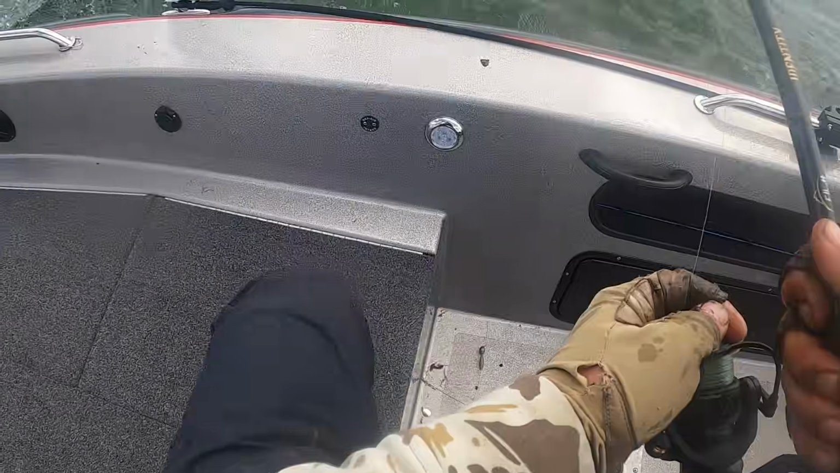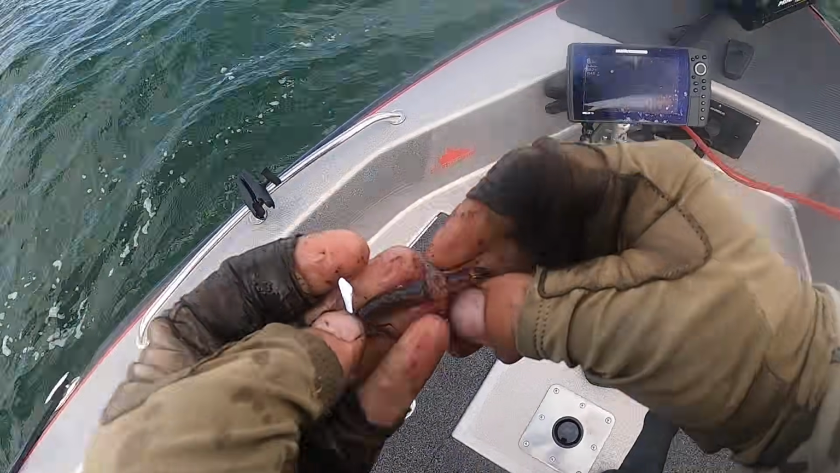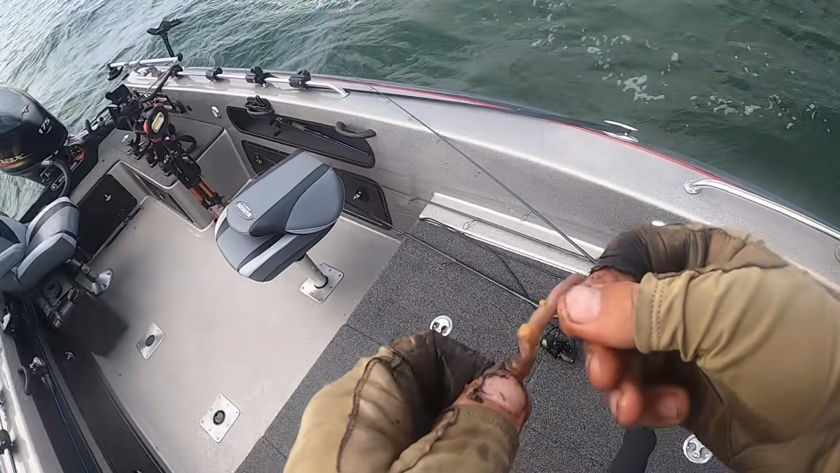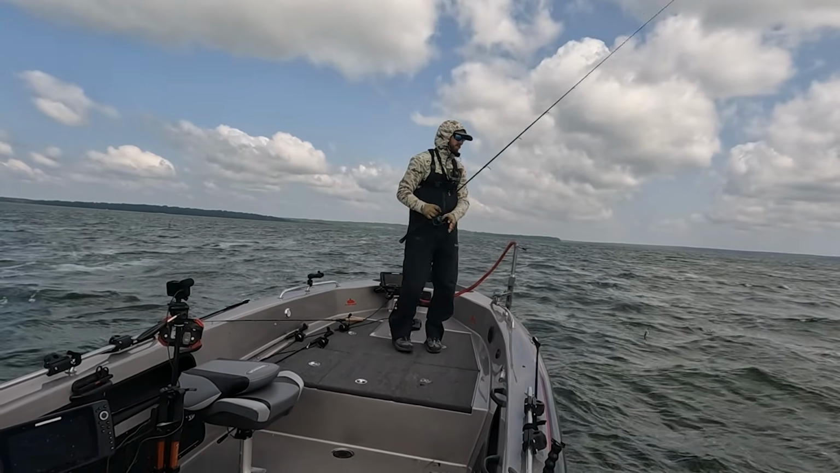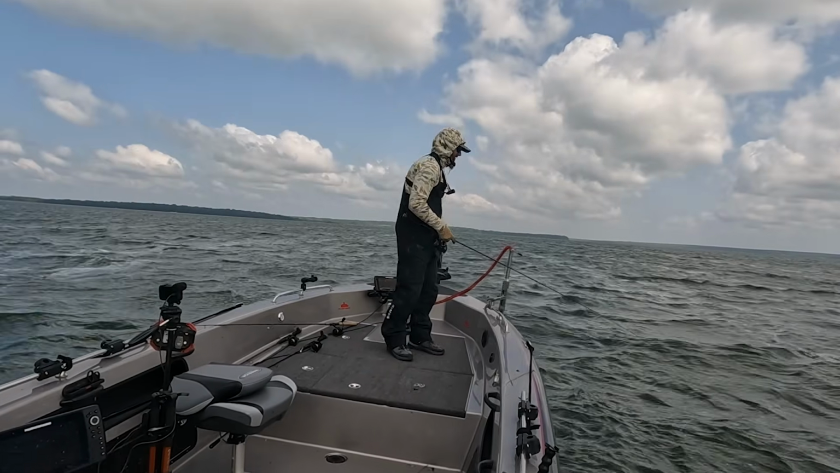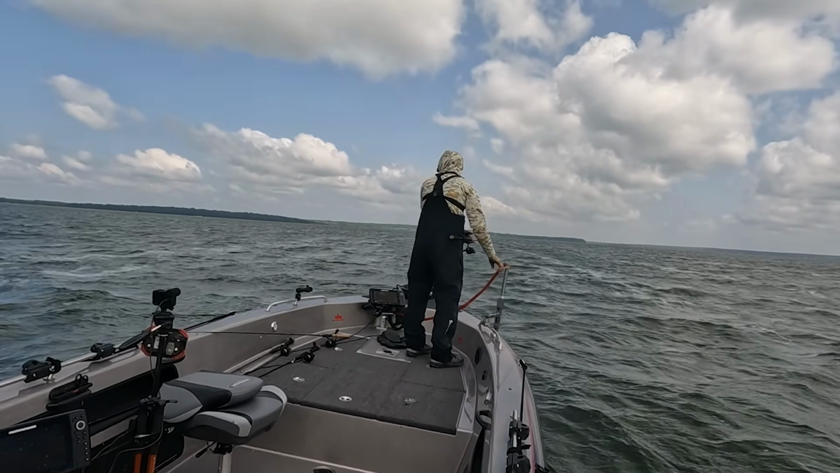I'm only casting right where I see a walleye or a bigger mark, so I don't spend a lot of time getting bit off by a perch. If you just went down this flat pulling a crawler on a spinner rig, you're gonna go through a pile of bait because there's so many smaller perch in here, and some good ones, but a lot of smaller ones.